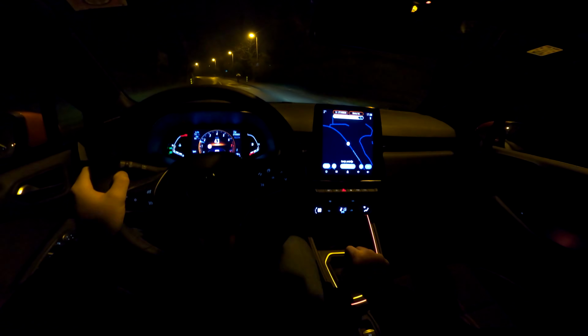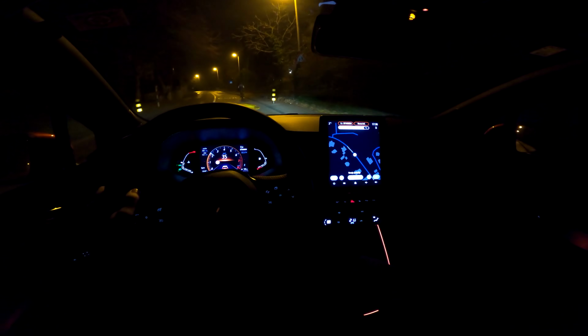Alright guys, so this was the night point of view drive of the new Renault Clio, equipped with a petrol engine, 74 kilowatts, so around 100 horsepower. And well, tell me in the comments, what do you think about this new look, as well as inside, also the outside, about this RS line that is now available. Also, do tell me which one would you go for in this class.